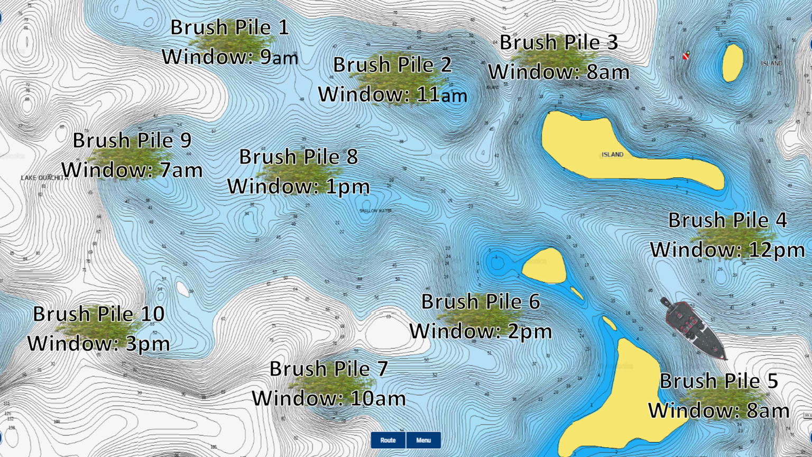And let's say I don't get any bites on those brush piles. Well, I'm not going to let that bother me. I'm just going to start my rotation over again. I'm going to fish brush pile 1, 2, 3, 4 again. And I'm going to rotate all 10 of these brush piles 2, 3, or 4 times a day. And as long as I've identified that there are bass in these brush piles, I feel confident that at some point my timing will sync up with one of the feeding windows and I'm going to catch fish. So for example, if we started fishing at 7 a.m. on brush pile number 1, well, if I fish that first brush pile for 10 minutes, then I'm not going to catch any fish because I'm not in the feeding window.